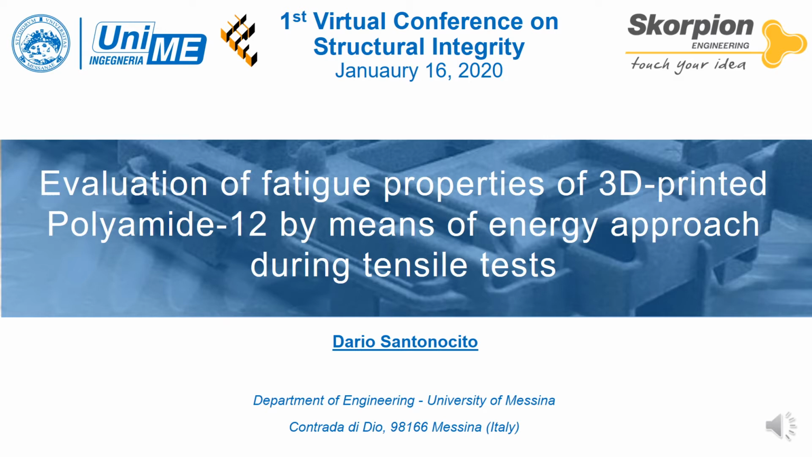This work is entitled Evaluation of Fatigue Properties of 3D-printed Polyamide-12 by means of energy approach during tensile tests. This research activity is part of the collaboration between the University of Messina and the rapid prototyping company Skorpion Engineering.